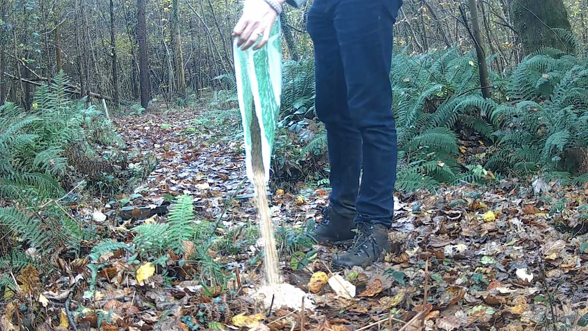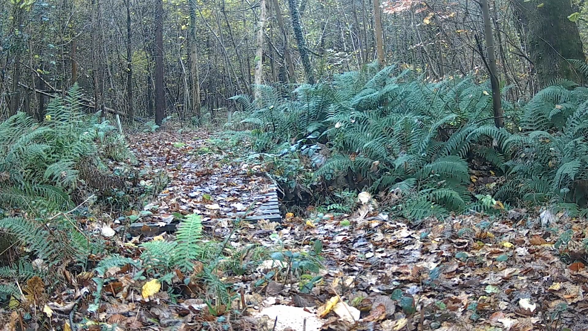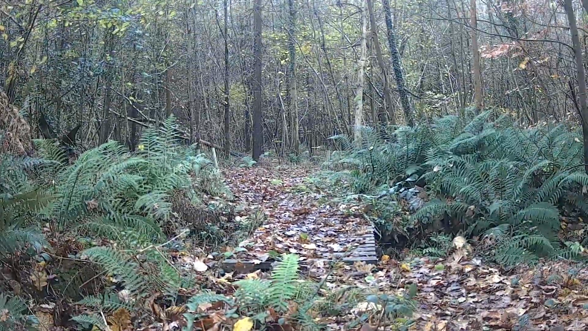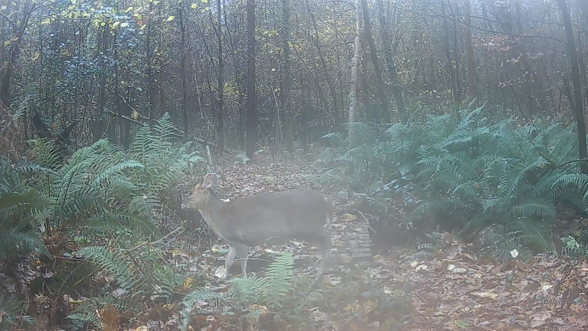So you might notice there's an extra little hole in that bag. I'm pretty sure that's from a mouse. We had perfect framing for the wheat, and then I moved the camera and now you can't see it. But don't worry, we still capture all the action. And our first visitor is a muntjac deer. The camera clears up in a sec.